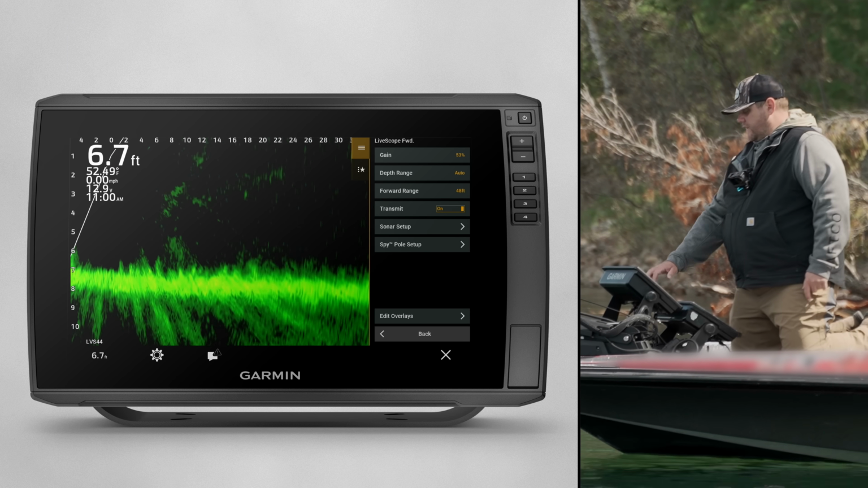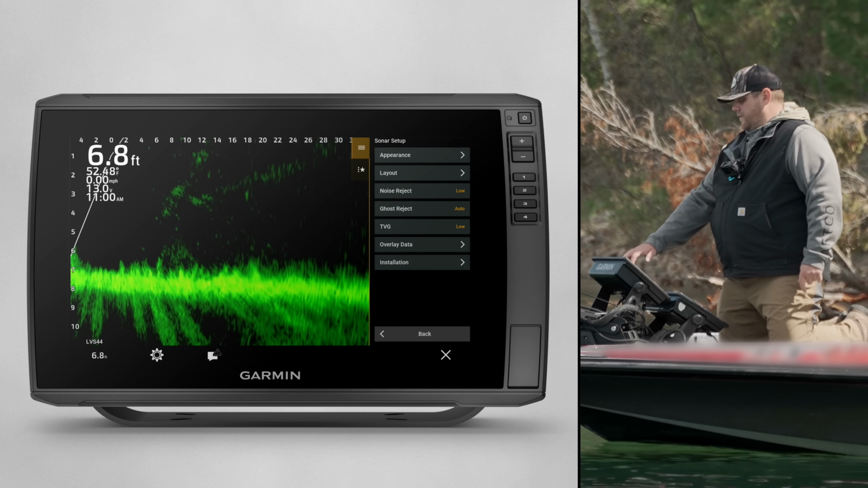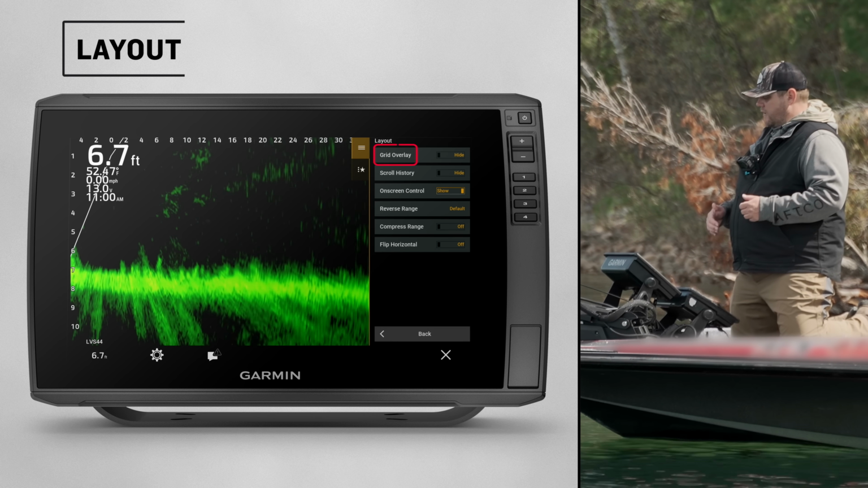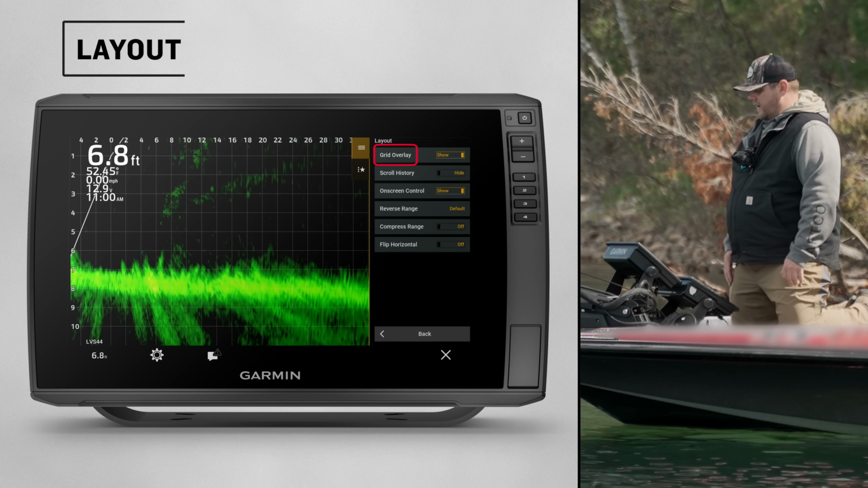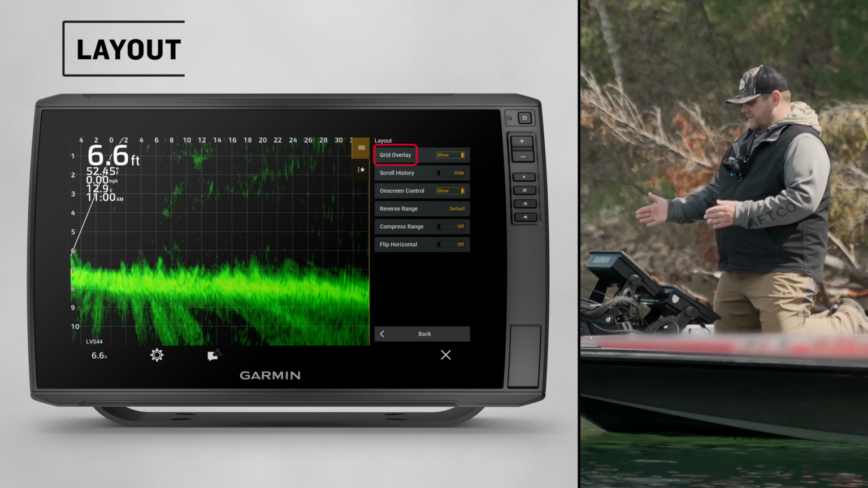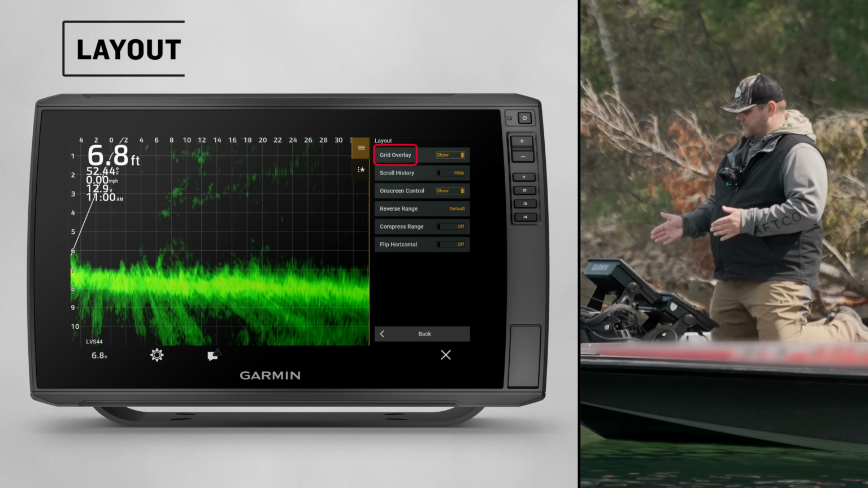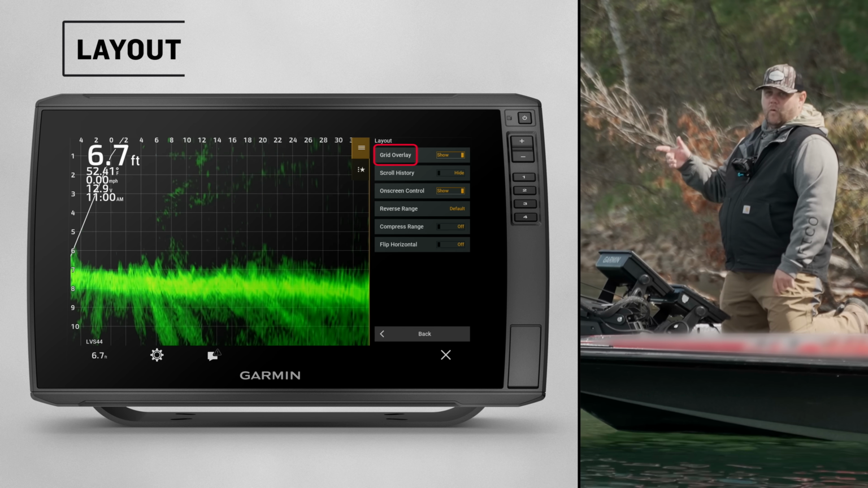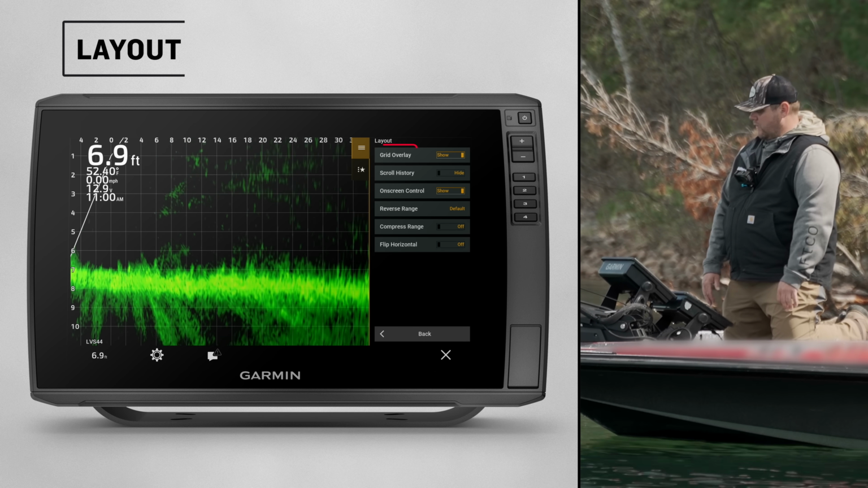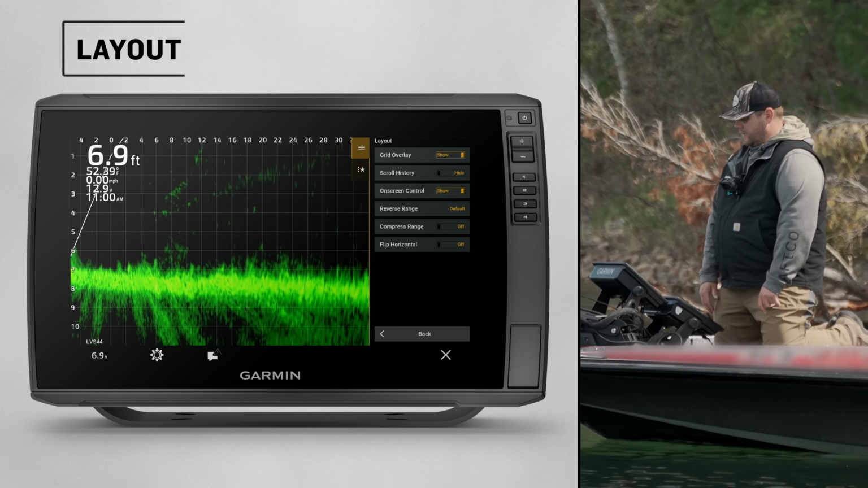Now another thing that you can do is, as you can see with my layout, I'm running my grid overlay on hide, so you can't see it. But you are able to go in and turn on that grid overlay. This is great if you're really trying to pinpoint those fish and see exactly what depth they are, what distance they are, so then you know where you can go ahead and throw that minnow or that bait as you're trying to target in on those fish.